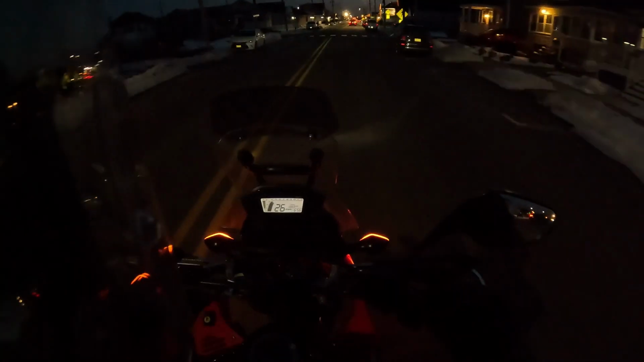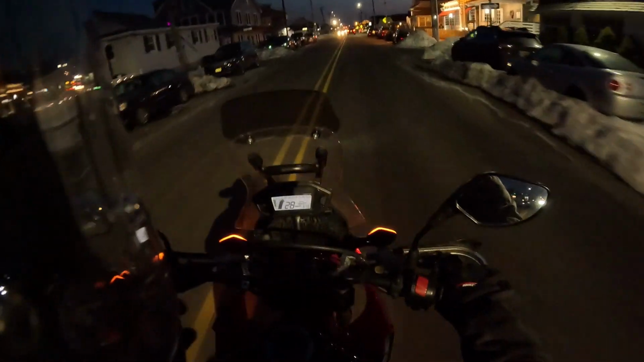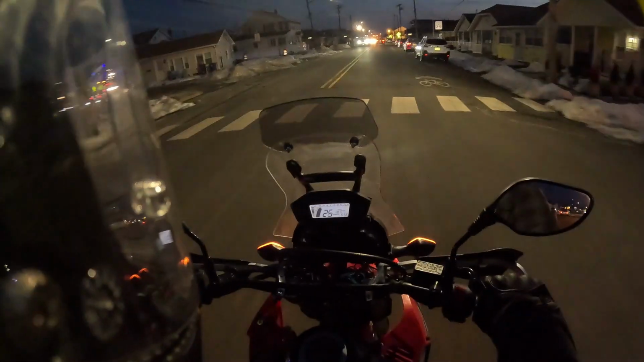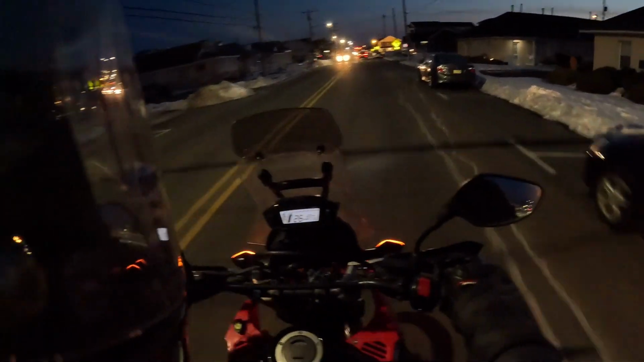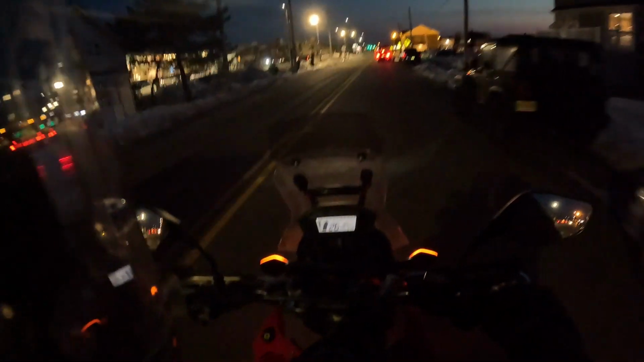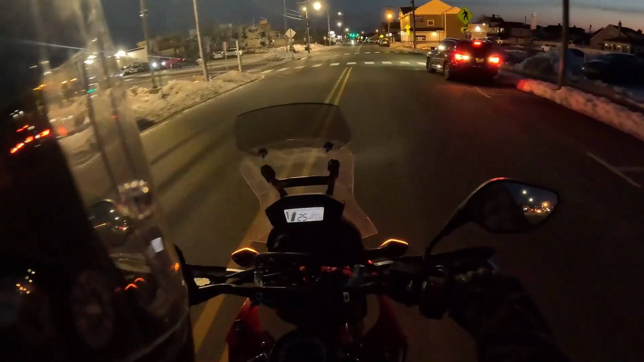On the Kawasaki, I have no maneuverability, but there's underglow on it, so you're more visible. When this, I have more room, but again, it's wet out. Well, this thing's got a smiley face on it, looks like. Point Pleasant's popping though. Valentine's Day got motherfuckers down here. Let's not do a U-turn, buddy.